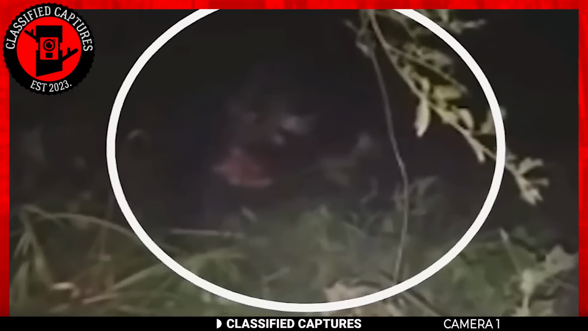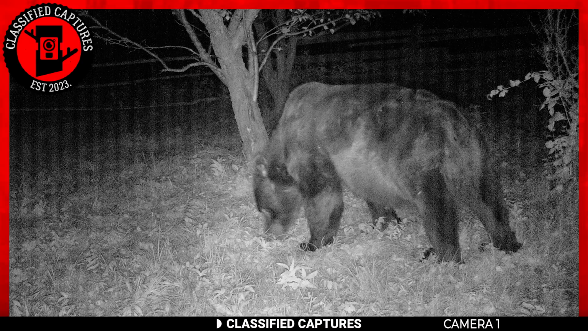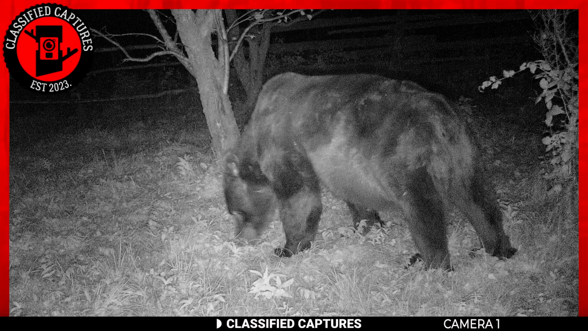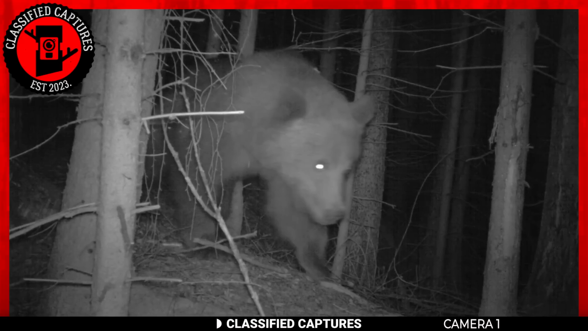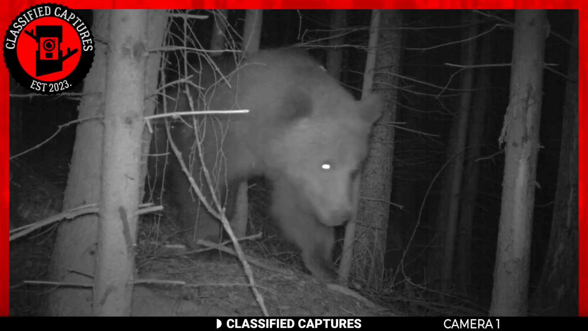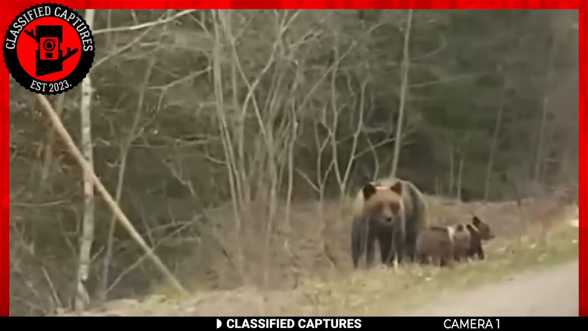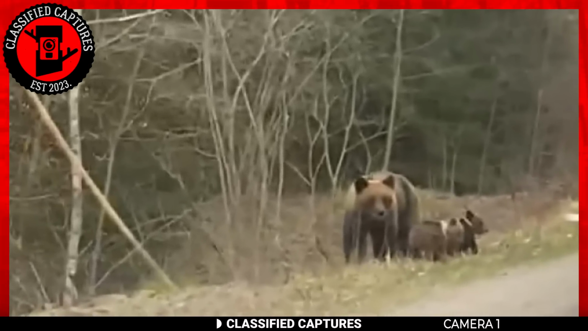Confused? Allow me to set the stage and explain what happened. The owner of this trail cam footage had been closely monitoring a pregnant bear, not with the intention of hunting or harming it, but simply to capture the precious moments of its cub's birth. When the time was ripe and the cubs were about to arrive, he strategically placed his trail camera near the bear's den, hoping to capture breathtaking footage of the newborns.